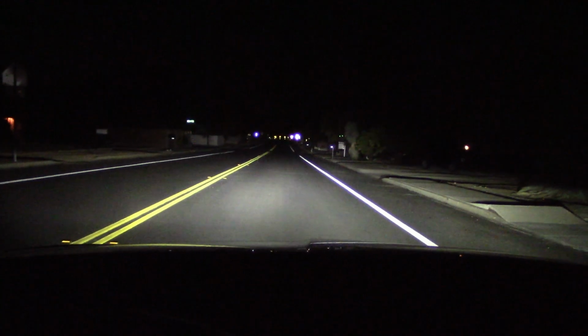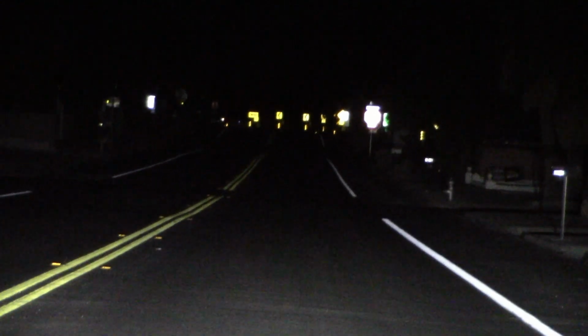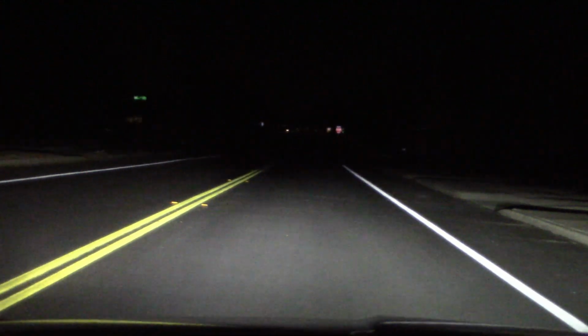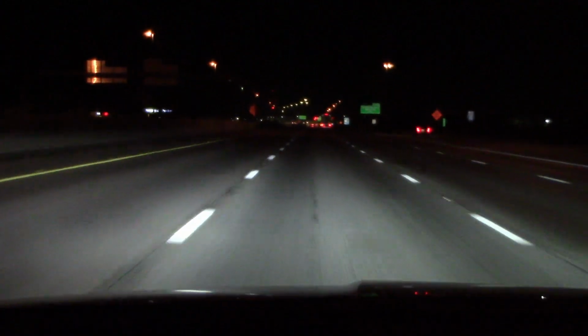Let's see how we're doing on road signs, about a half mile away. High beam, okay. Low beam, ooh. I see the stop sign there. That's about as far as we're getting. Now let's do a test on the highway. Got the low beams on.